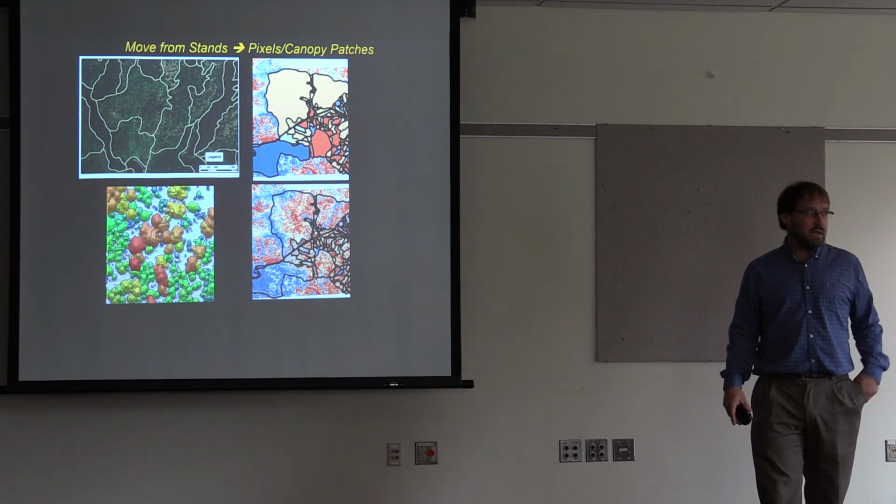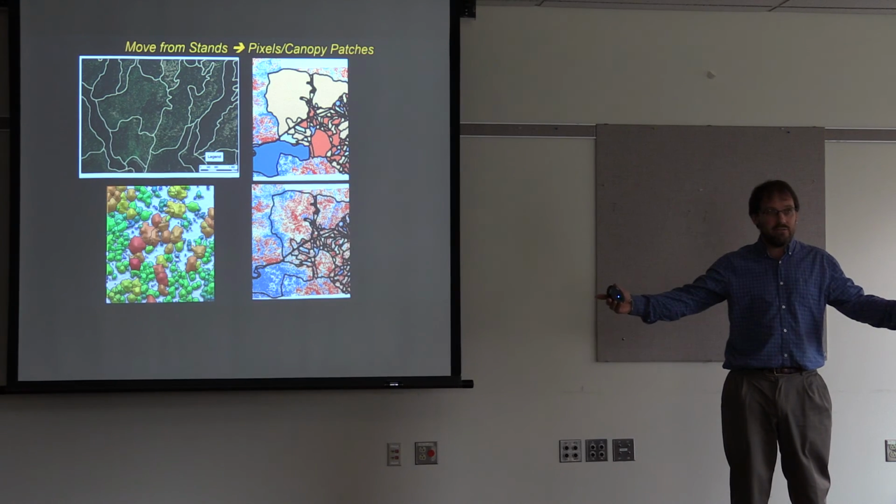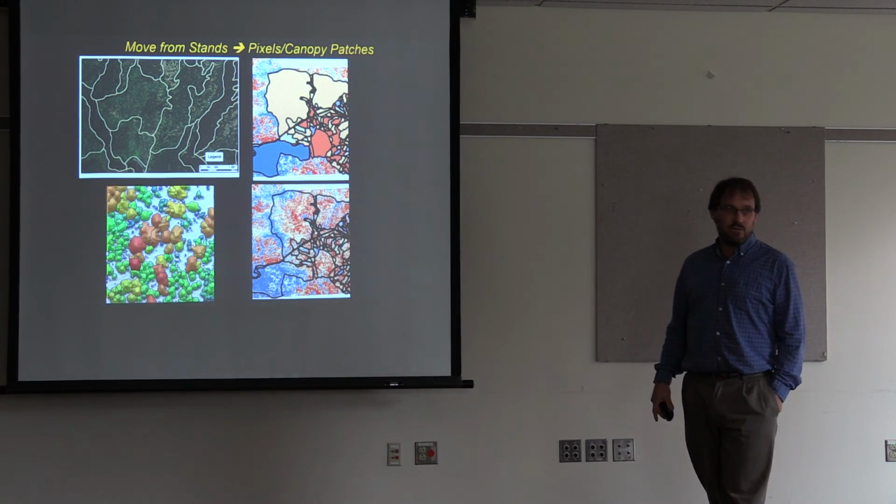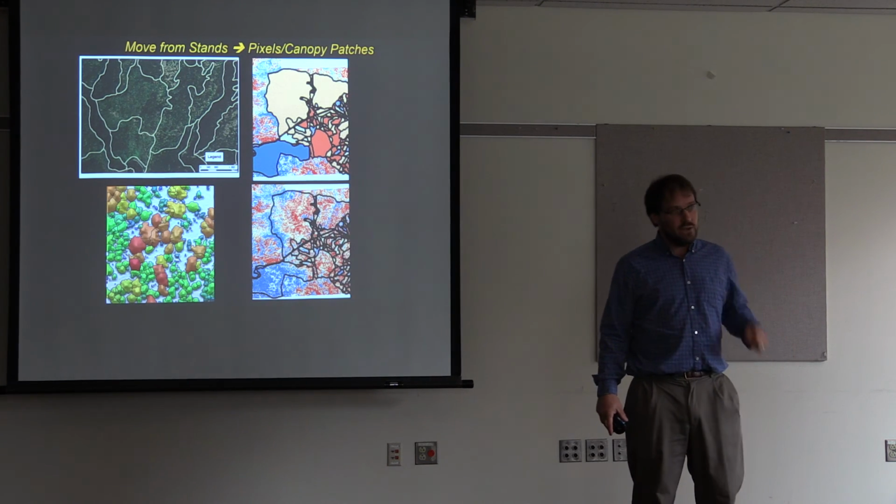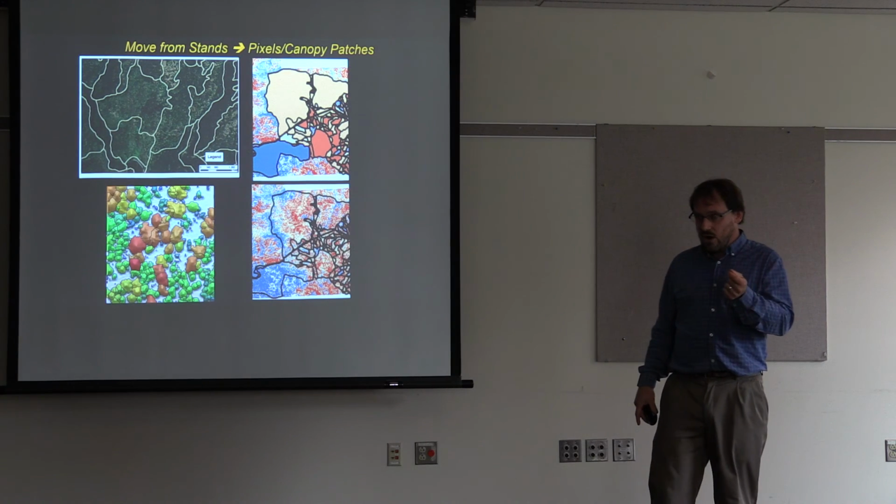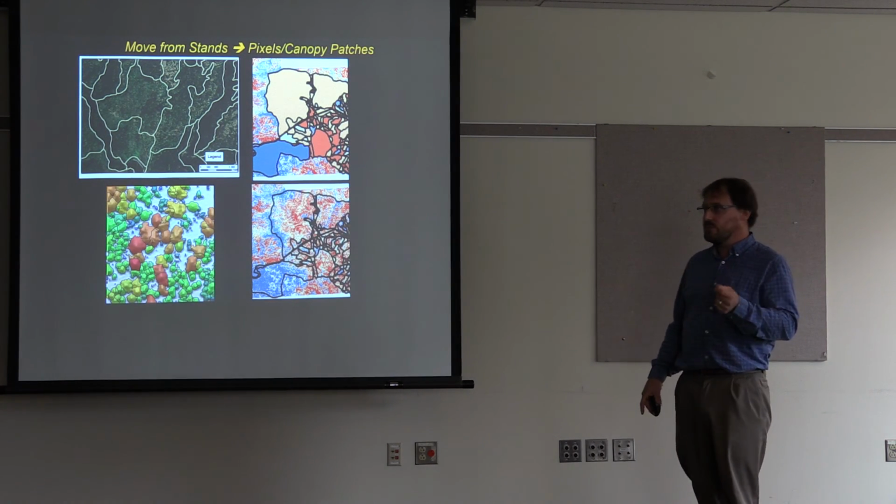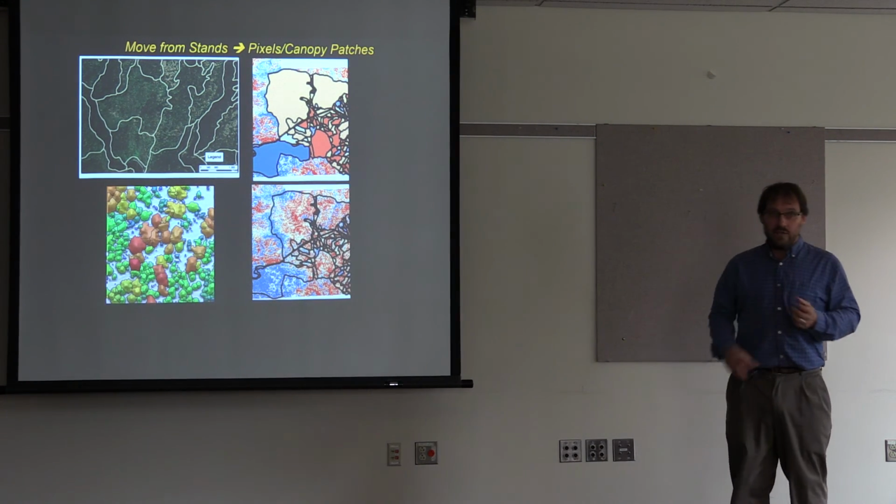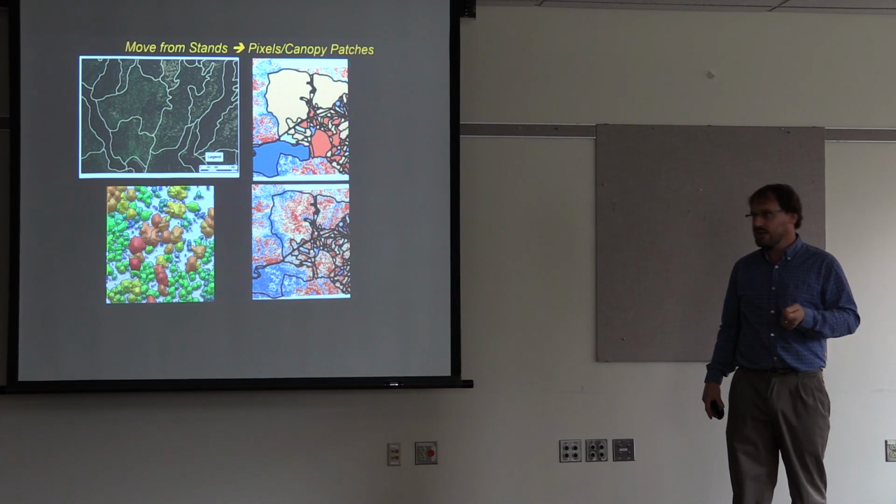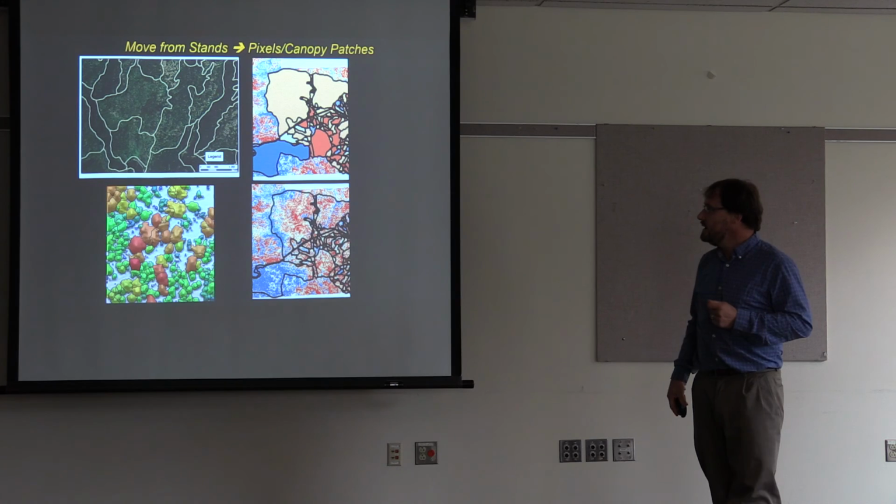But of course, when you're managing for a broader array of things, habitat and riparian function and all these different things that we want from our forest, we need to know what the pattern is, what the structure is at a finer scale. A lot of critters are paying attention to structure at a much finer scale than the stand. And then we also need to be able to zoom out to larger spatial scales for things like fire and riparian function.